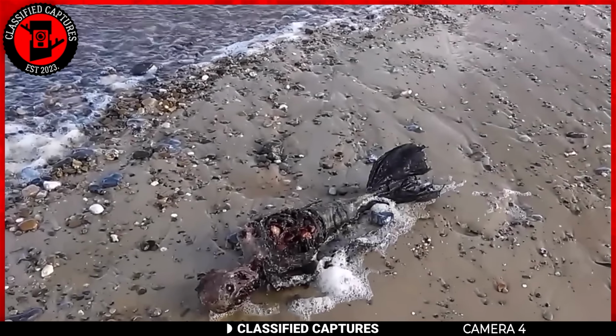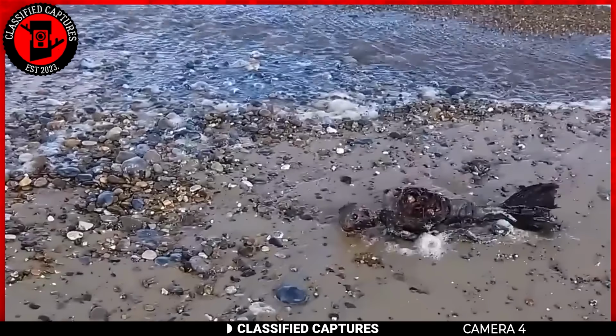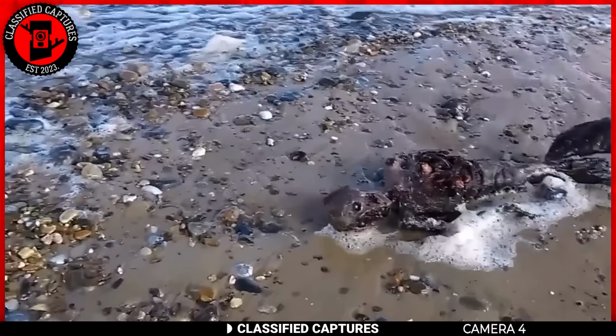If you pay attention, you'll notice only the creature's skeleton was left, but somehow there was enough of its tail left to allow us to identify it as a mermaid. It makes the whole thing rather suspicious. Anyway, what's your take on the whole thing?